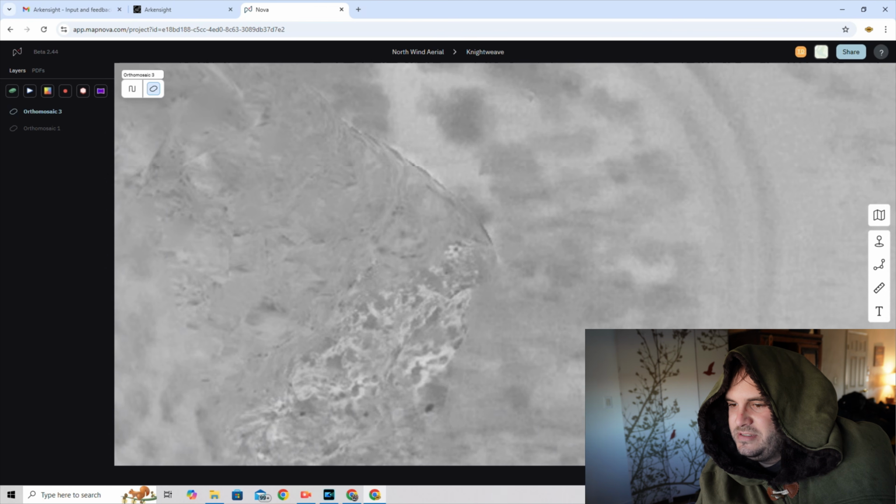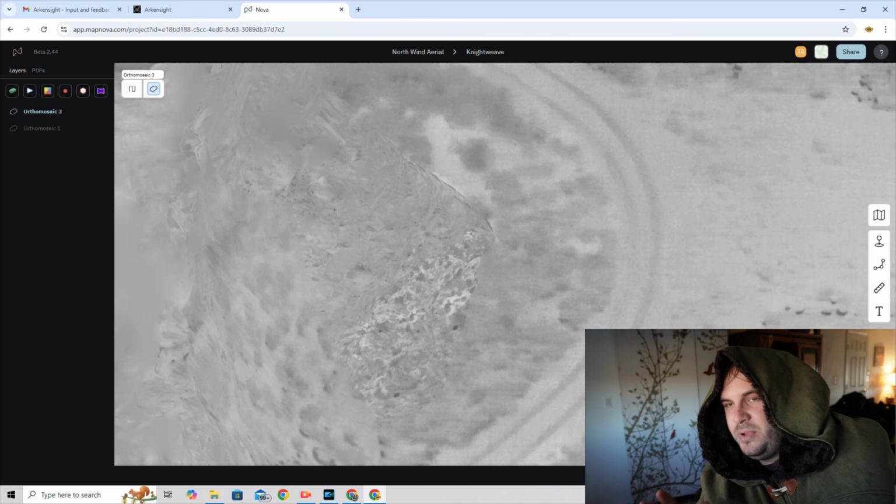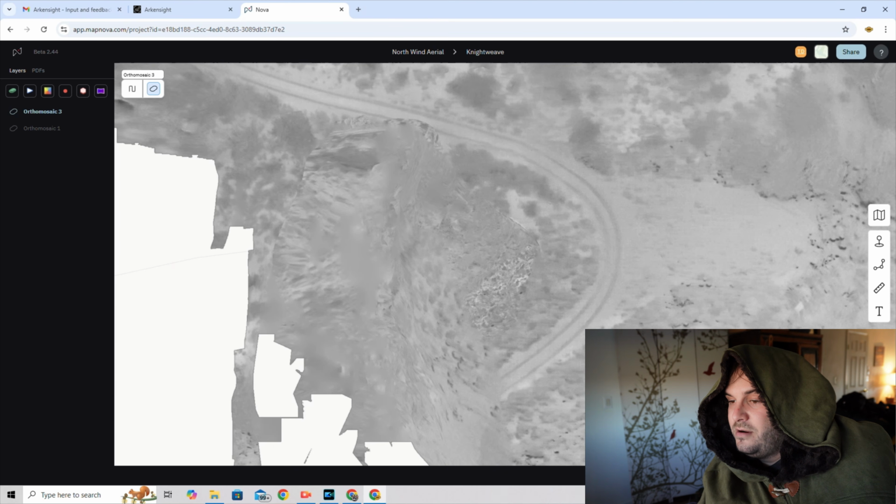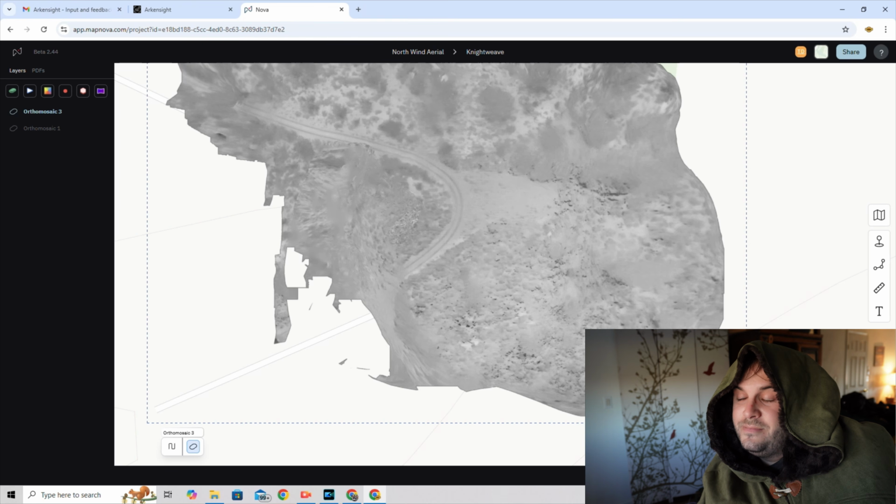The fact I can't even see my little area over here, unless that's us right there or there, I don't know. There are plenty of things I did wrong, probably user error a little bit on my part, and I'm sure there's people out there who can do a much better job at this than I can, but I'm seeing a lot of hot spots, and I'm not seeing us. So I'm going to have to give the win on this one again to Knightweave, because more than anything, if there was body heat out here that was really showing through, it would show up on the map significantly.